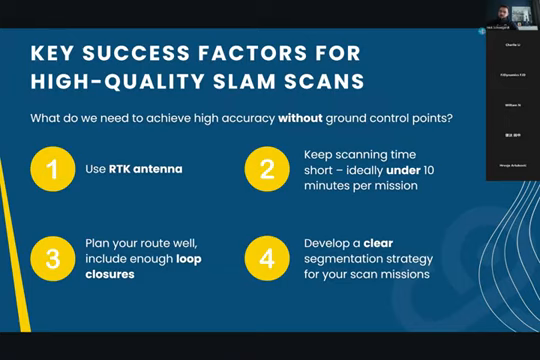We can sum up some key success factors for high quality SLAM scans. To achieve high accuracy without ground control points, first of all, use the RTK antenna. It is a really huge help for us. Second, keep the scanning time short, ideally under 10 minutes per mission. This applies especially to indoor scans. You can go over 10 minutes for outdoor scans when using the RTK antenna, but you really need to keep your scanning time short when scanning inside a building.